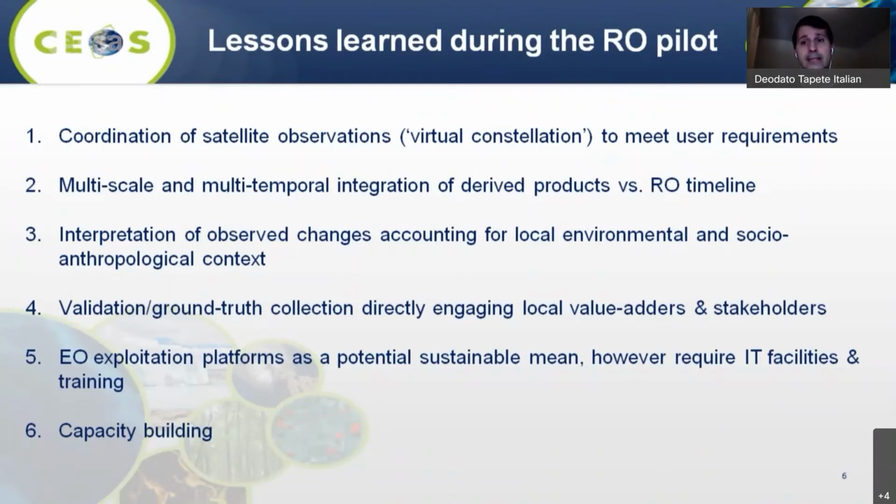And of course, this brings in another point, the validation and ground truth collection, because to increase and favor the user uptake of our technologies and enable them to input these maps into their own decision process, we need to make sure that this information is validated.